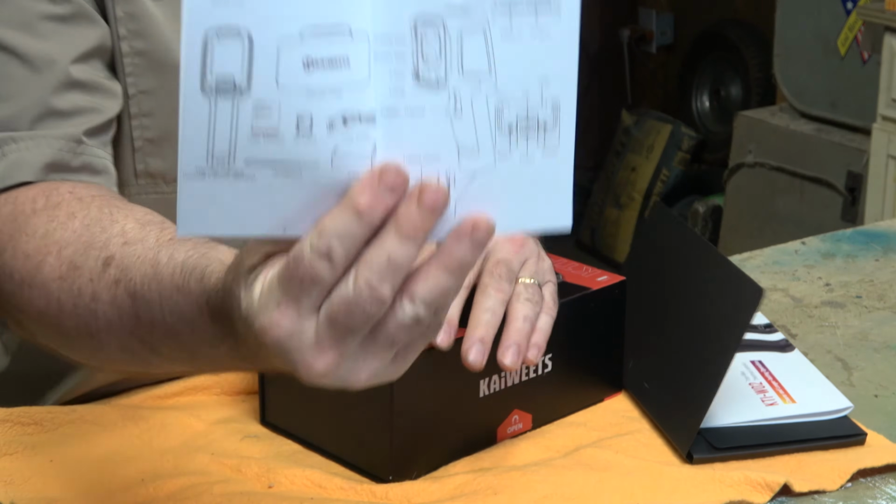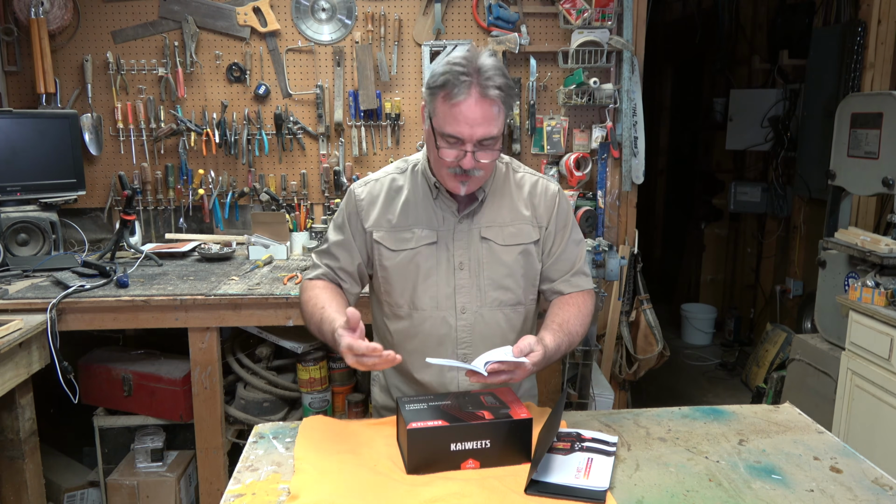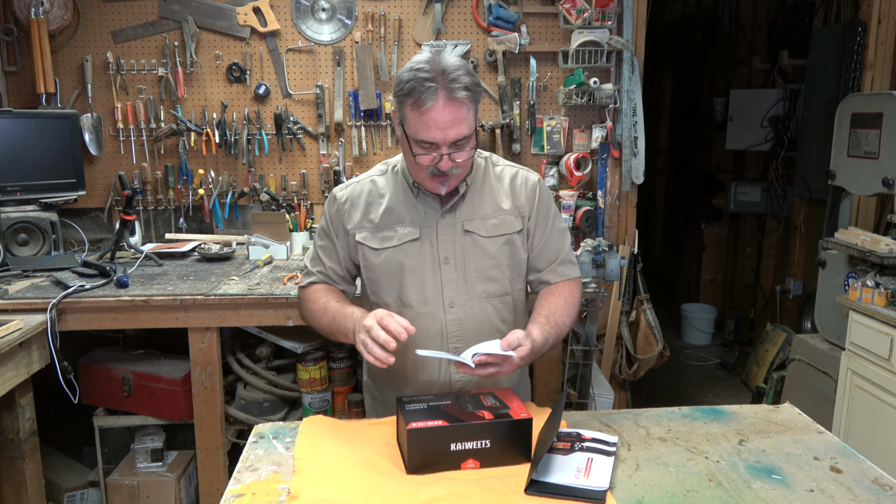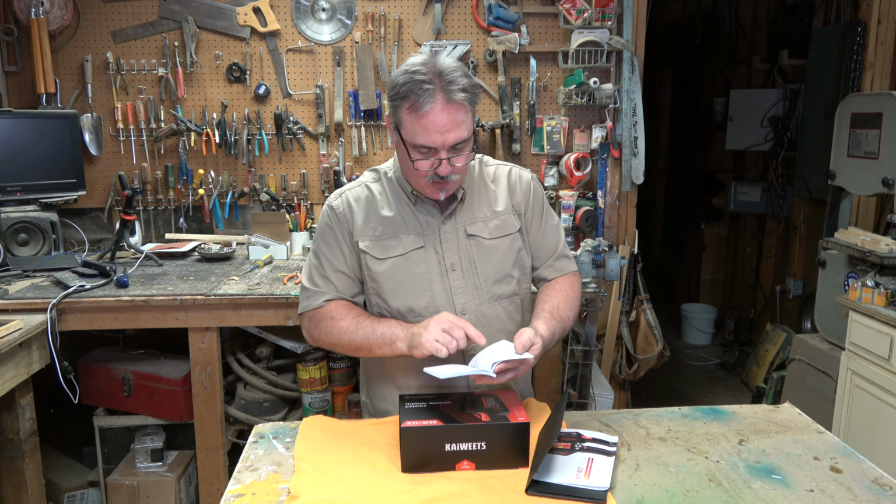The first thing you're going to see is an overview of the features. It's going to give you a diagram showing where everything is. Basically, it's going to tell you what you got in the box. You've got the thermal imaging camera. You've got a carrying case, which we're going to see. It's very, very nice. It comes with a 32 gig memory stick, a little tiny SD card. You don't have to buy one. It is included. It's fantastic. The user's manual, a wristband.